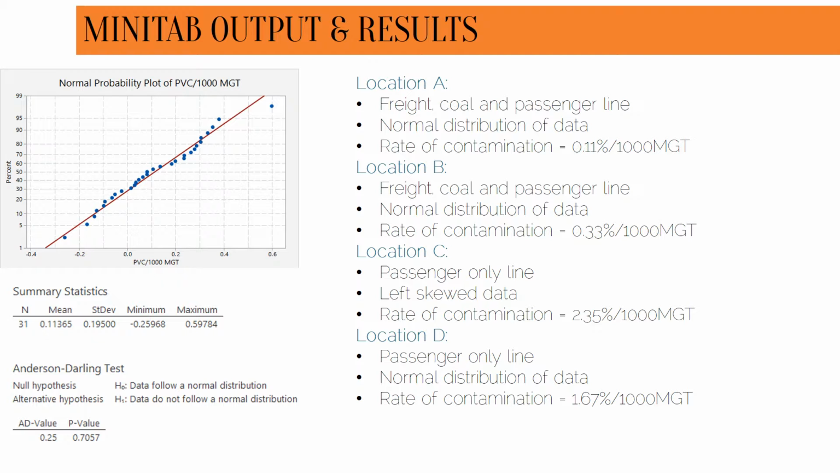Locations A and B are sections of track which carry freight, coal, and passenger trains over the lines. They both follow a normal distribution, and so the mean can be used to find the average rate of contamination. Locations C and D were passenger-only lines. Location C had more skewed data, so the median was used to find the average, whereas location D was normally distributed data, so the mean found the rate of contamination. A summary of the rates can be found here.